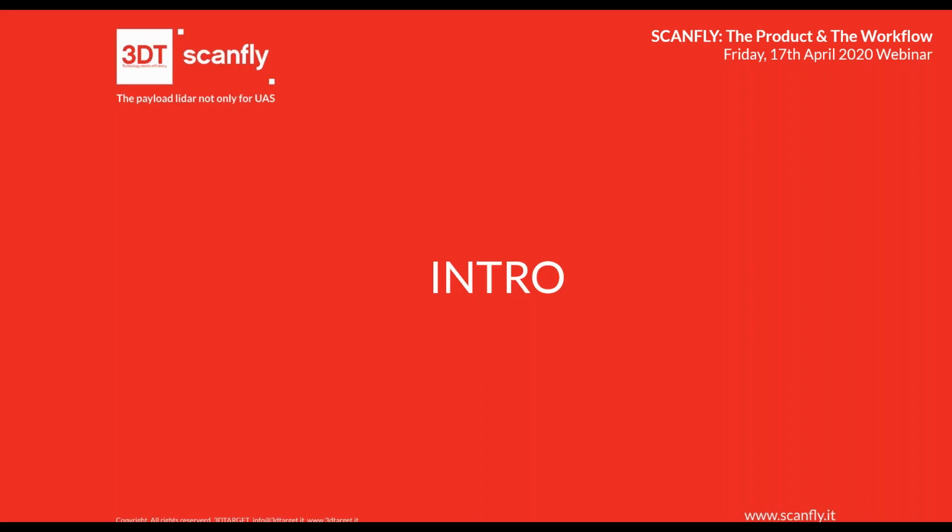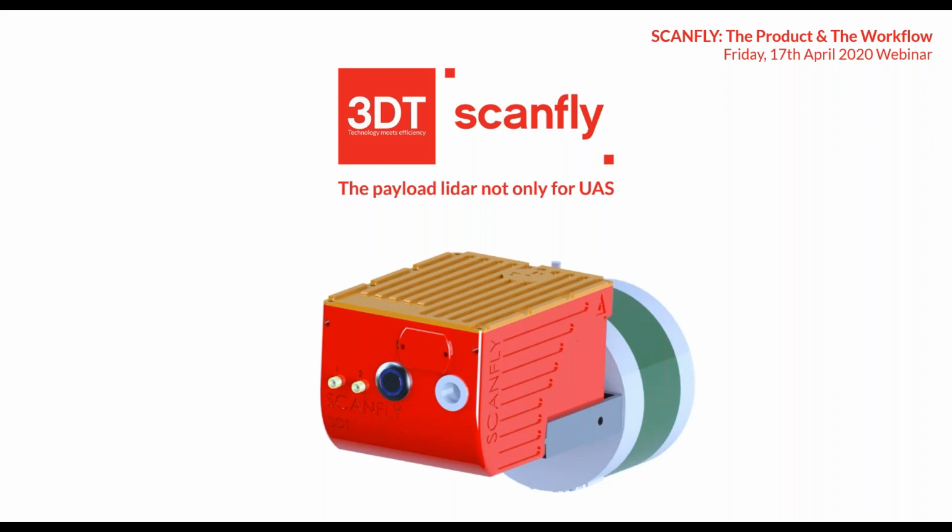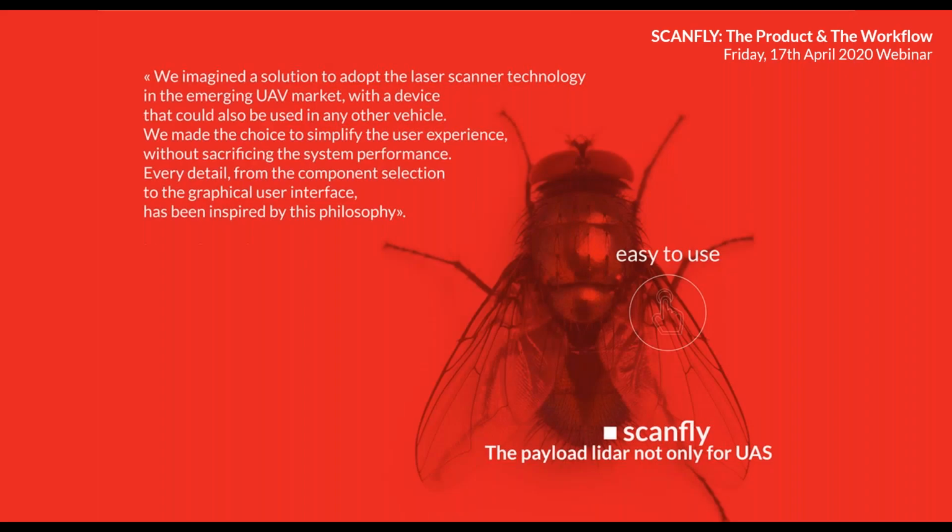So you can start with the intro. This is Scanfly, a payload LiDAR, as written in the payoff, not only for UAS. You can use it not only for drone applications, but you can also use it for other surveys. And so this is our main intention when we started to develop Scanfly.